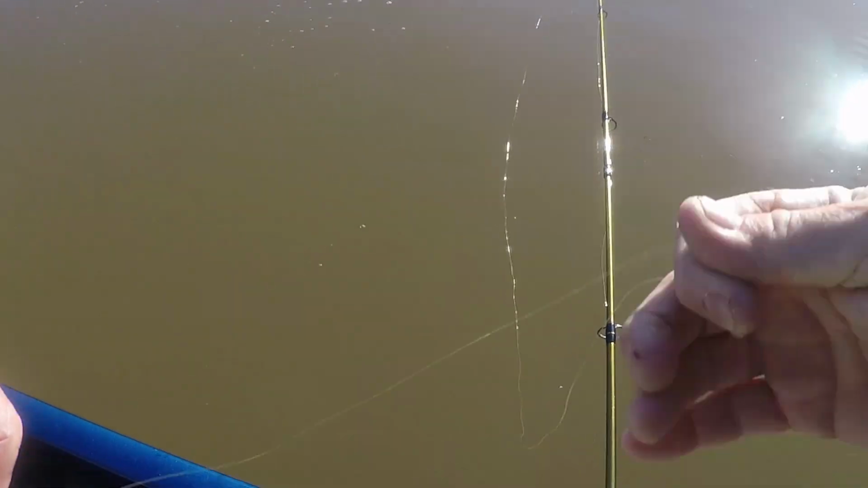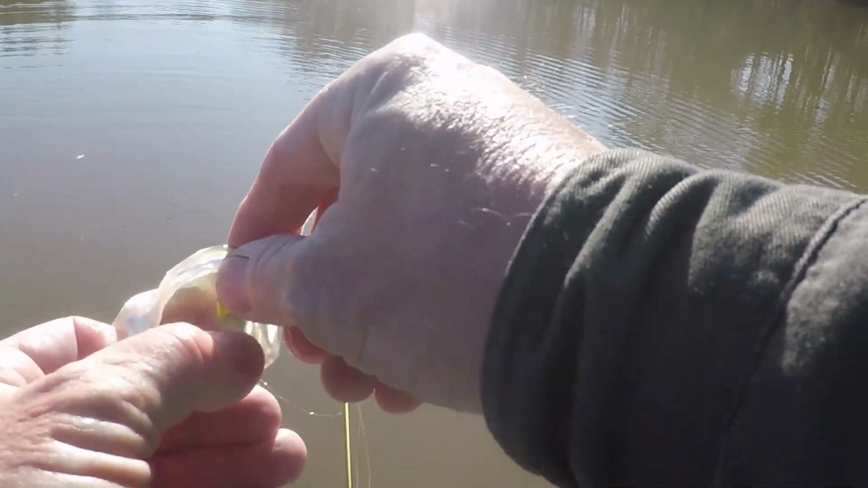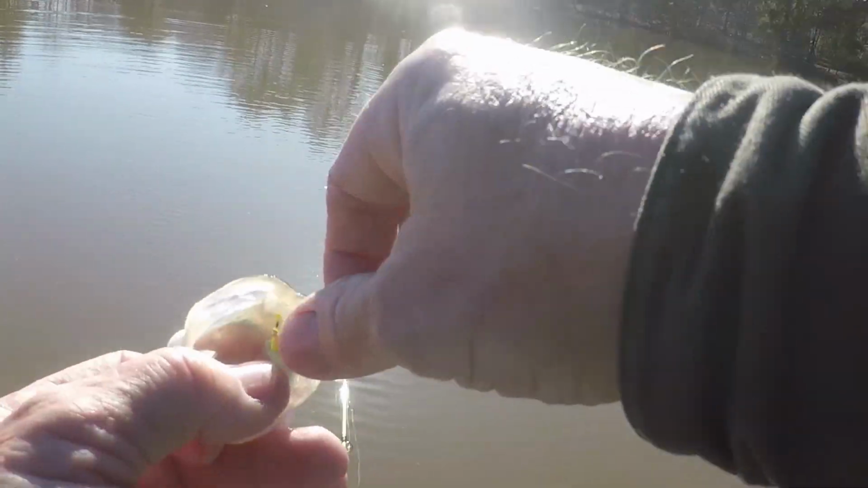Yeah, I don't know if y'all see it on the camera or not. There was a guy here that was doing the spider rigging, and you know, that's fun. You can catch them that way, and that's all right. I like reeling them in. Yep, I like reeling fish in.